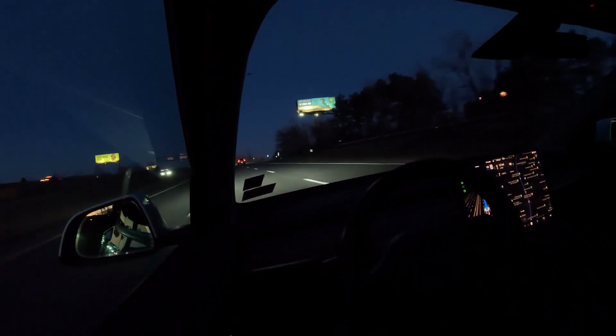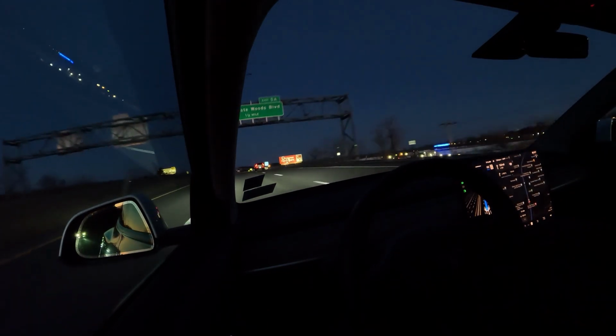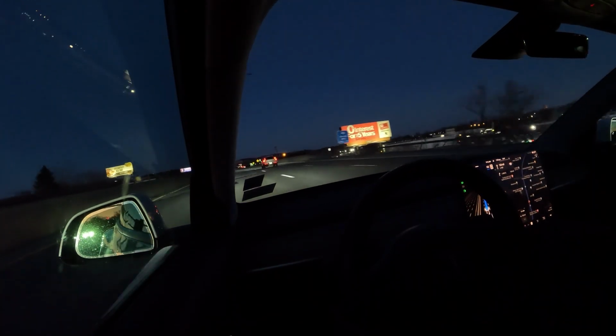Are doing a pretty good job. Staying in lane, no sudden movements. I wonder if it'll try to get back in the right lane at some point in time.